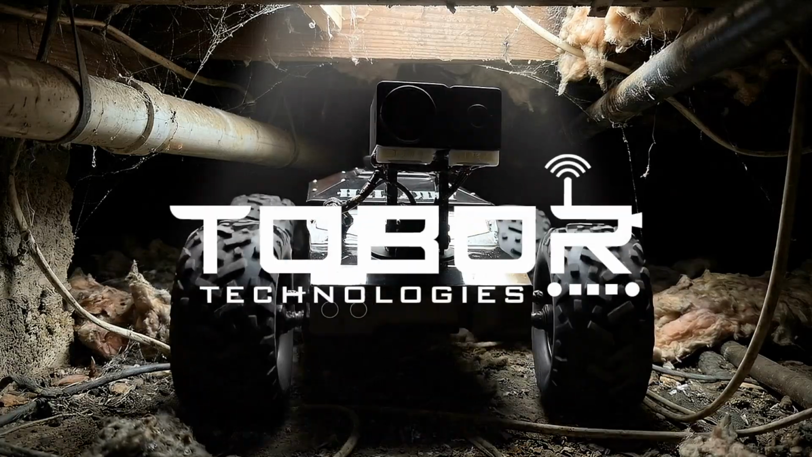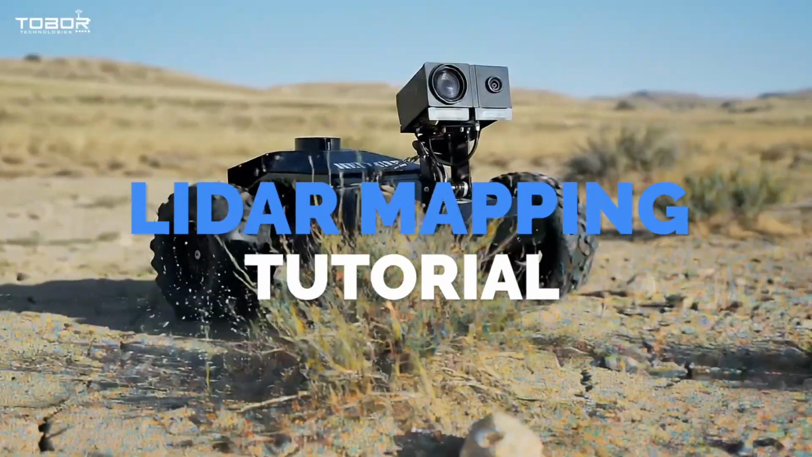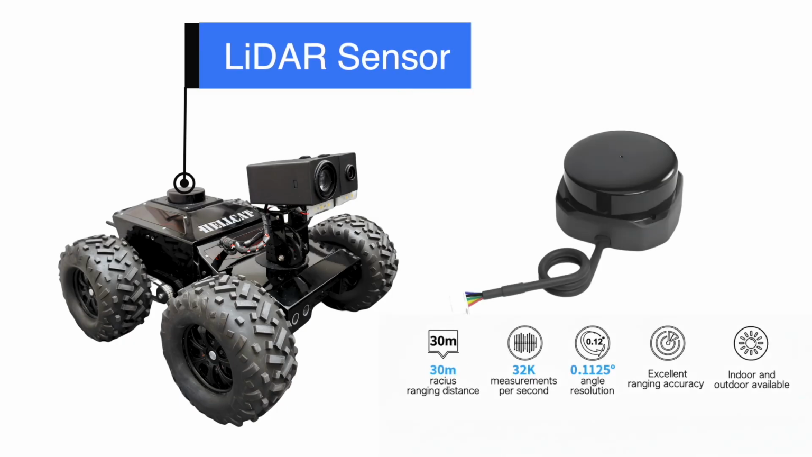Welcome to Tobor Technologies. In this video, we will show you how to leverage LiDAR mapping's precise scanning and measurement features to truly optimize your workflow. This is the LiDAR sensor unit. If you selected the LiDAR Upgrade option, the device will be mounted right here.